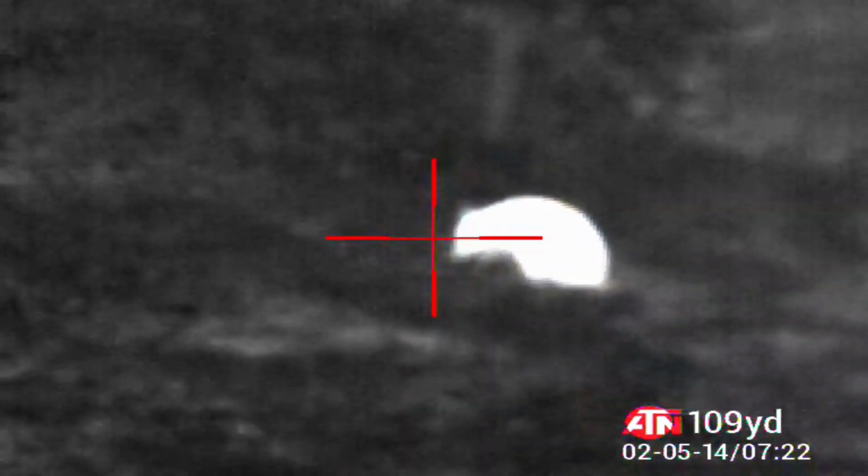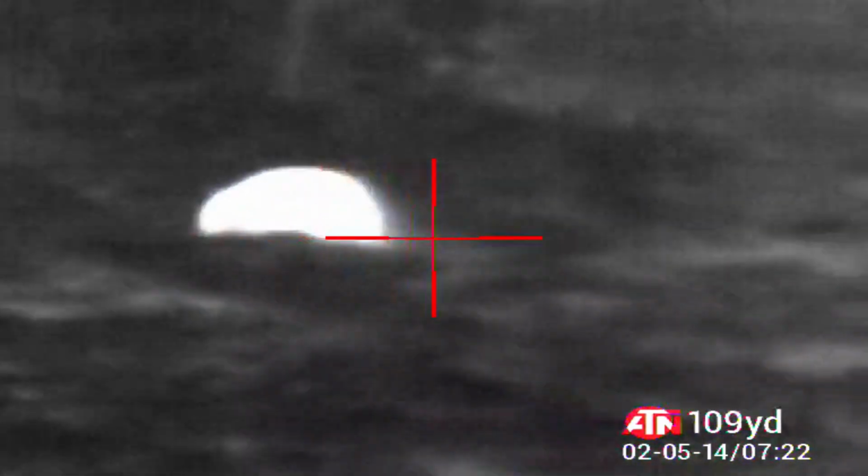So here on this first clip, you get a chance to see this is a field that I've never ever seen hogs in before. I just happened to turn the corner. I'm as ill prepared as you could be. I got a 30-round magazine with only 10 rounds in it. I don't have my shooting sticks. I really was just going to scout the area. When I turn this corner, it's got to be about 20, 25 hogs out there, and some even back in the brush line.